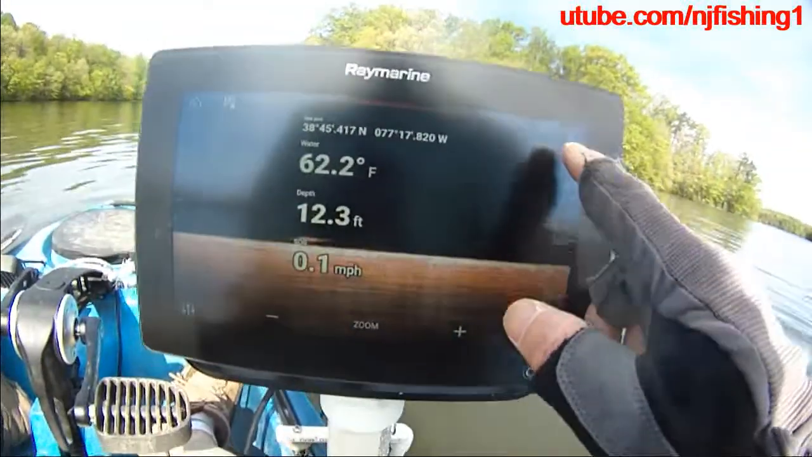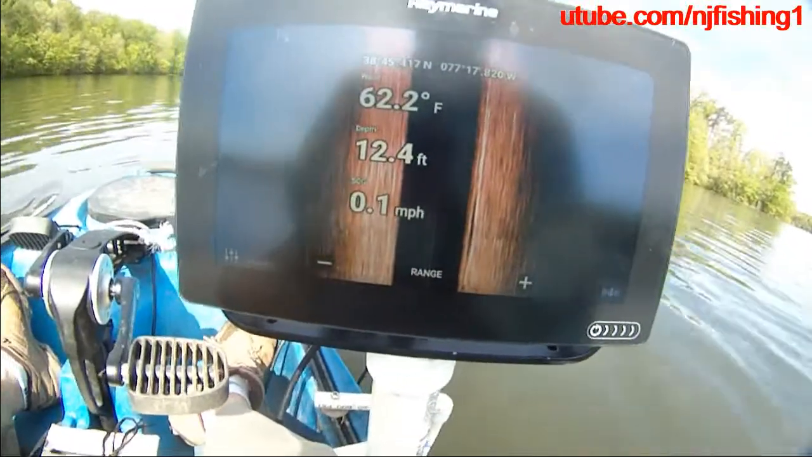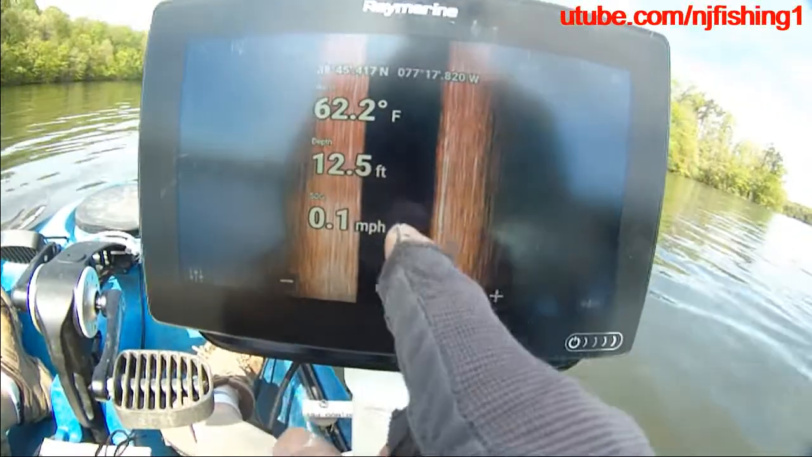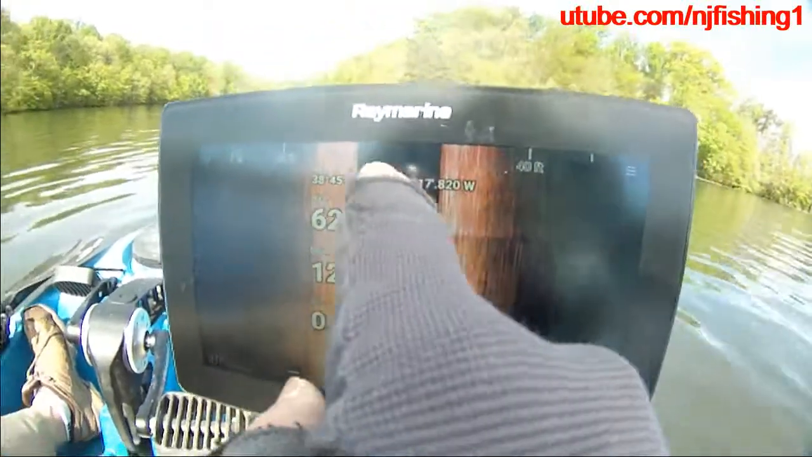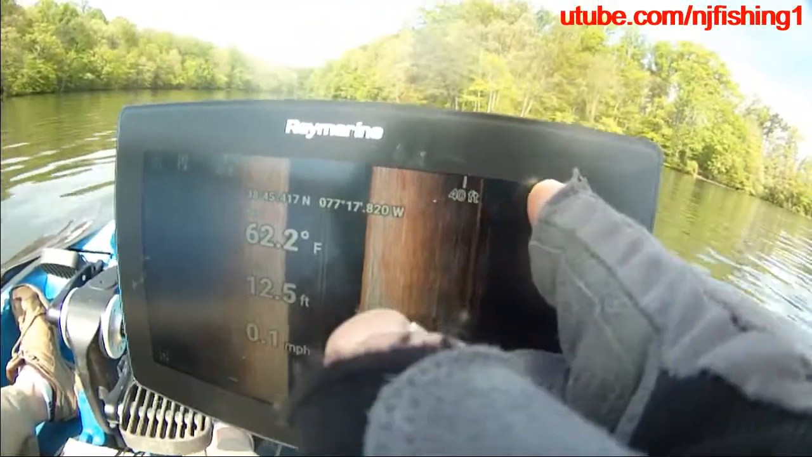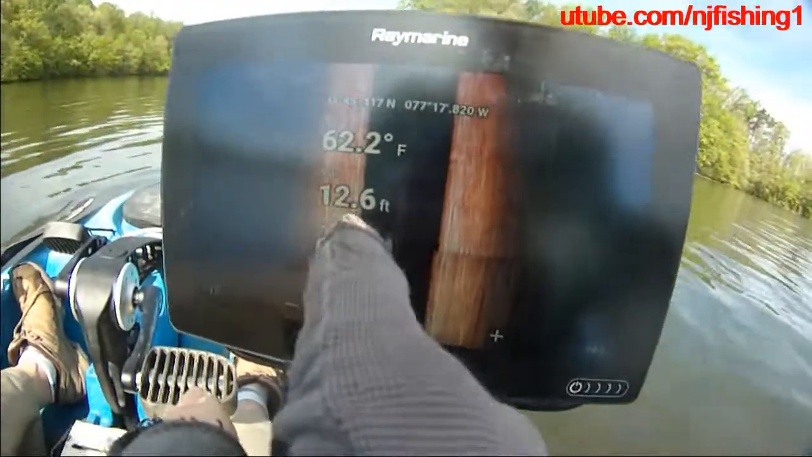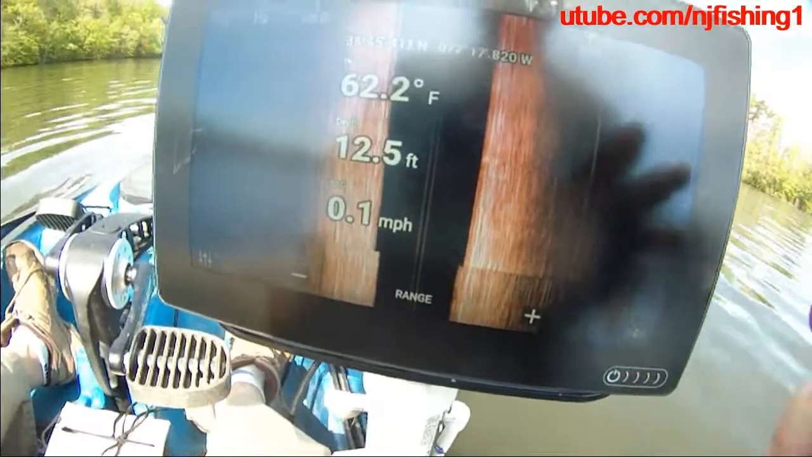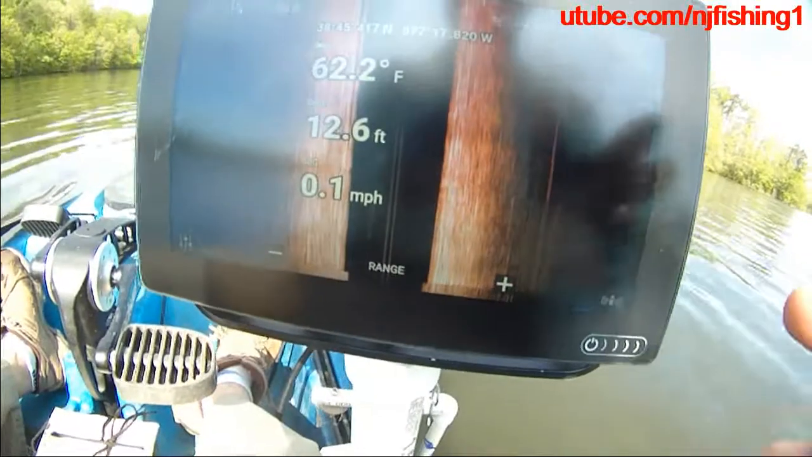So let's change the sonar to side vision to see what we got here. So here's the side vision, and I'm at about 12.5 feet, because this one grid is 20 feet, 40 feet, 60 feet to the right hand side of my kayak. I'm at 12.6 feet right now. As you can see, Burke Lake is a man-made lake. It's unlike the Potomac River.